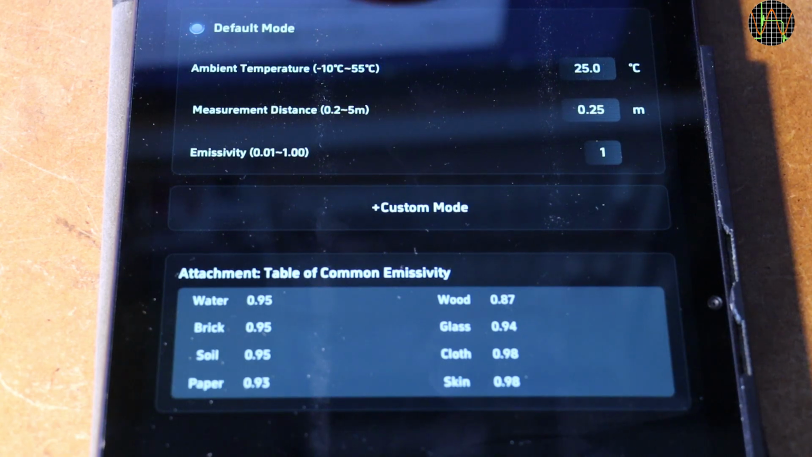This is where it really hurts that you can only change these after leaving the camera screen, because you have set carefully aligned measurement points, lines and so on, and then find that the ambient temperature has changed, or you had to move the camera closer or further away. When leaving the camera screen, all these settings are forgotten.